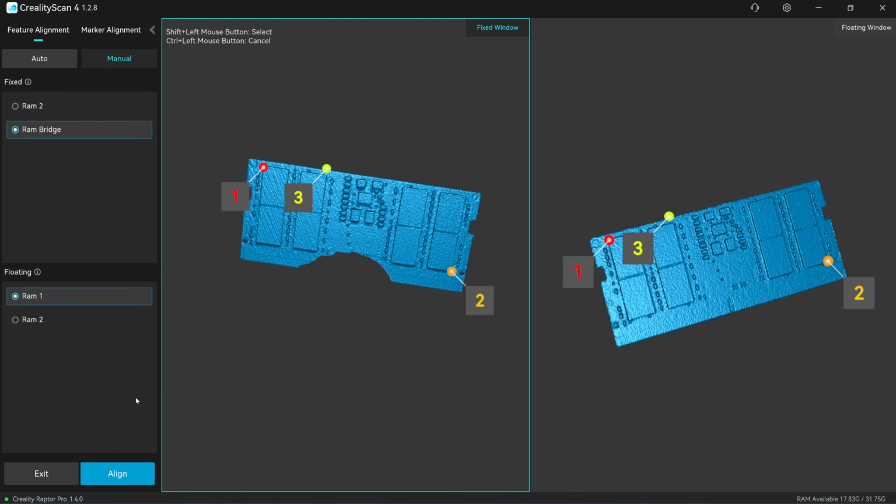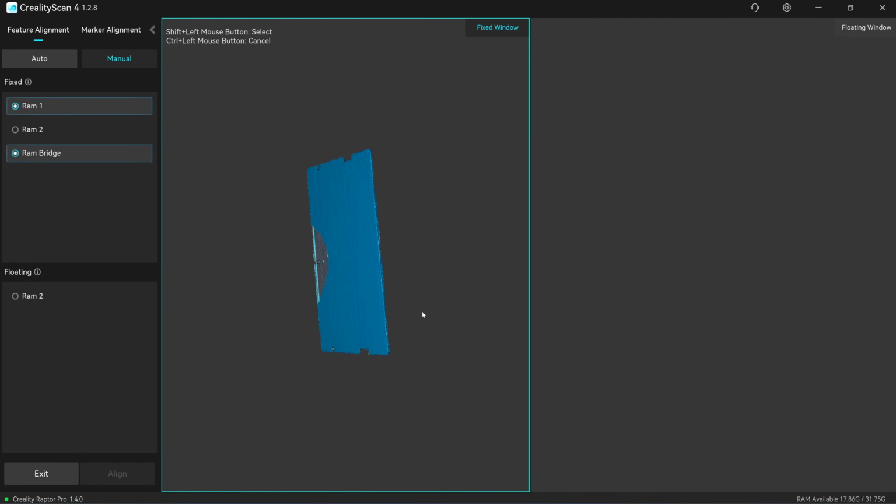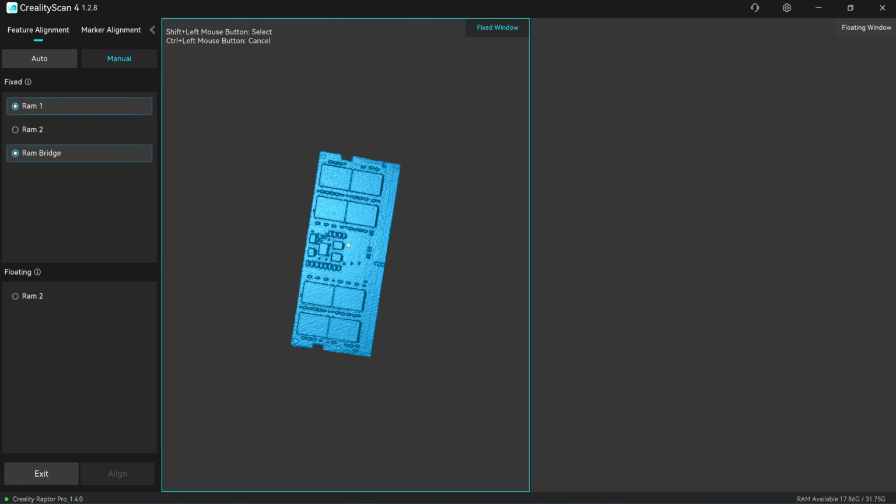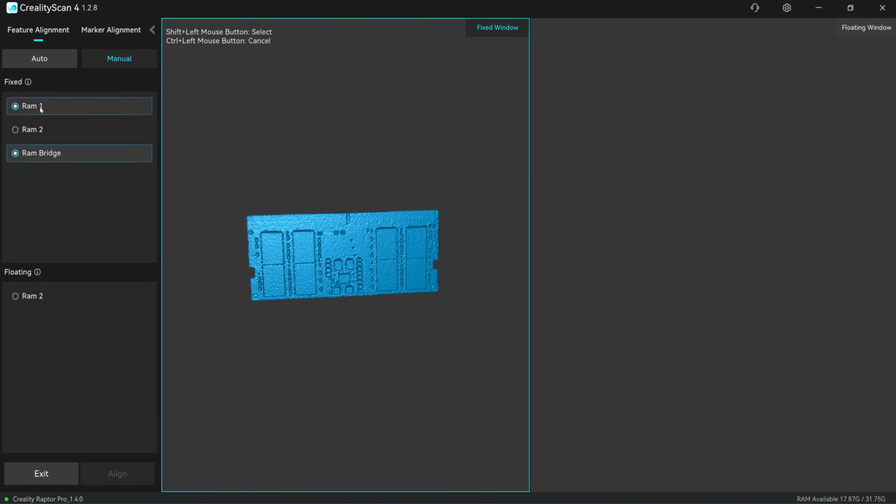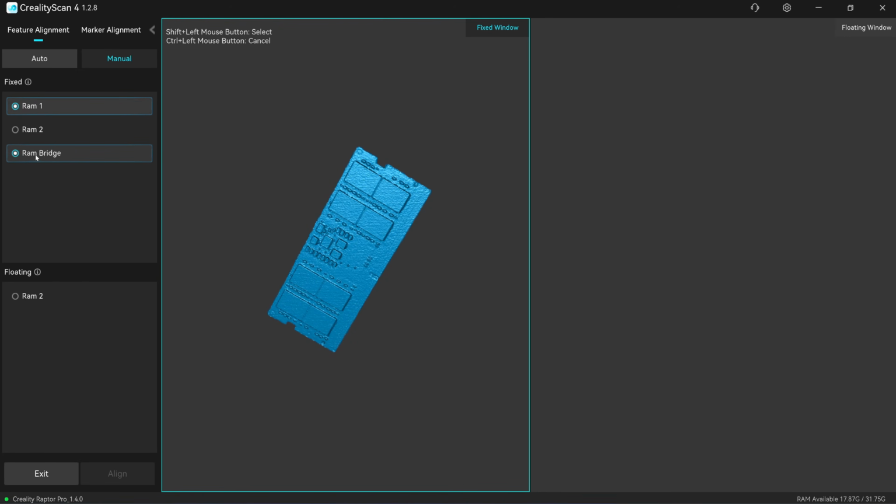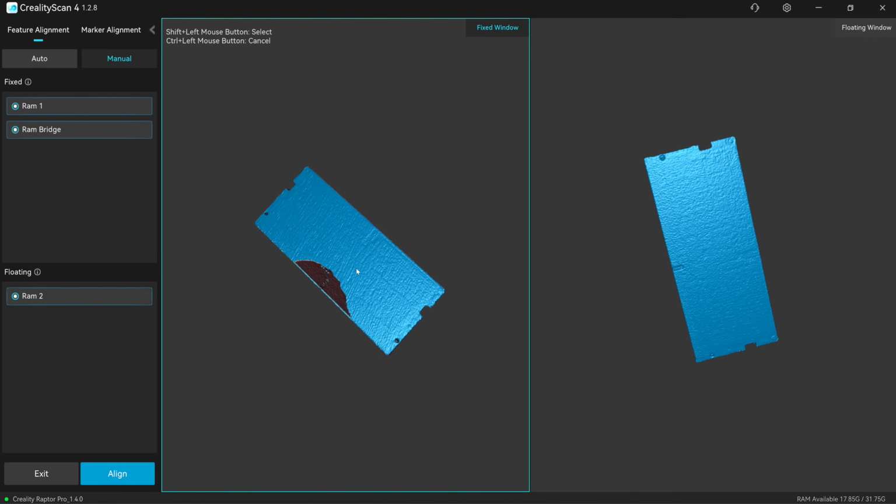So next I'm going to click on aligned. See here, it's going to align. First scan now is aligned to the bridge scan. So next you are going to lamp 1 and the bridge scan will be displayed on the fixed window. You are going to click here on the scan number 2, which is the back side of the lamp module.